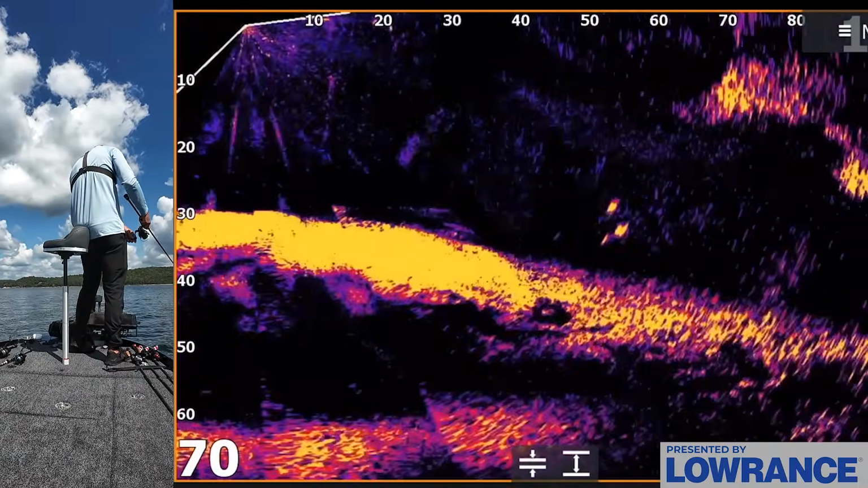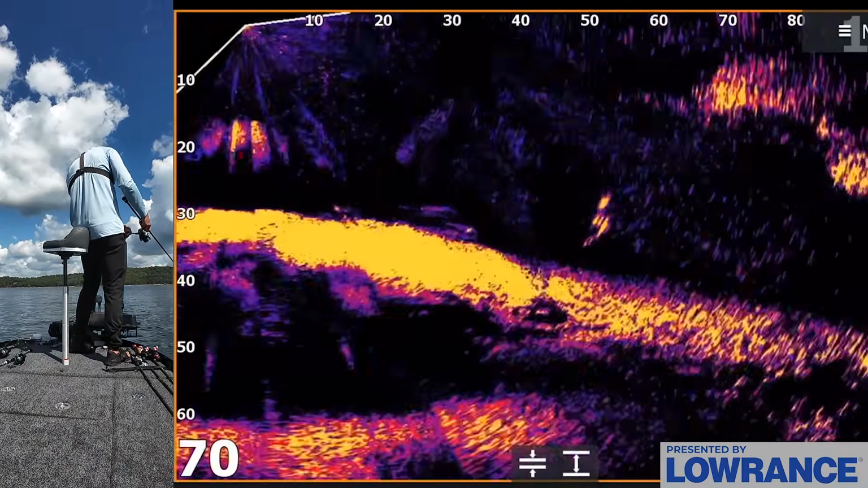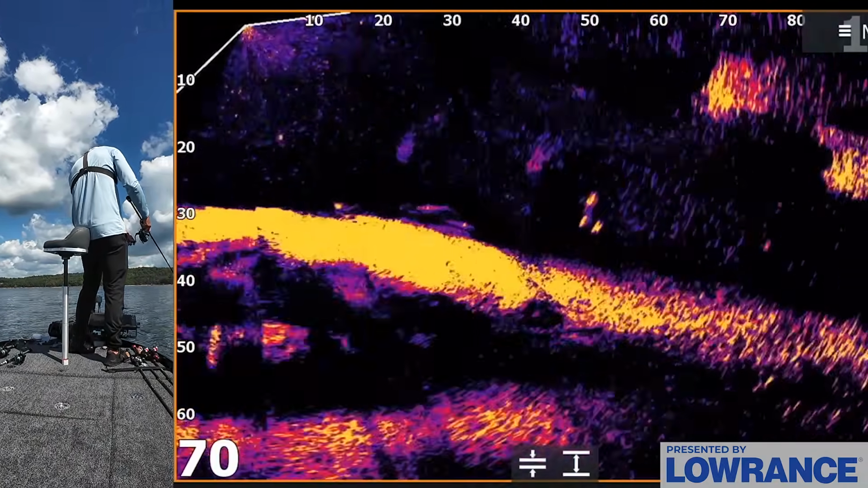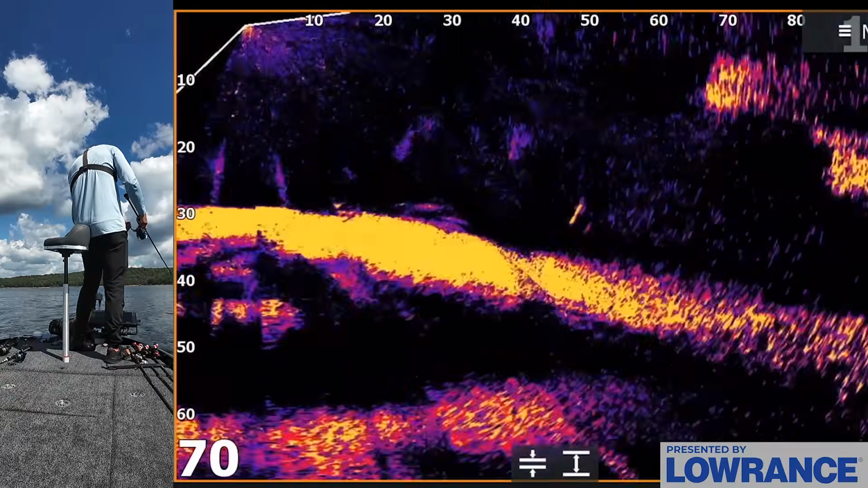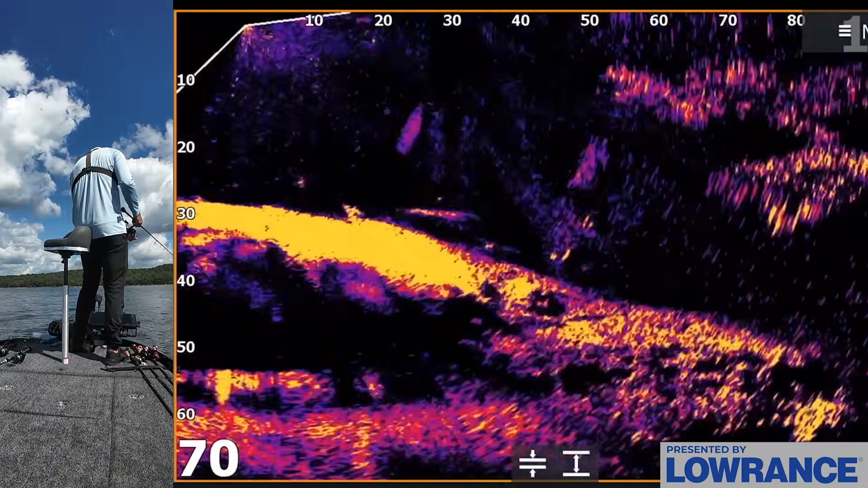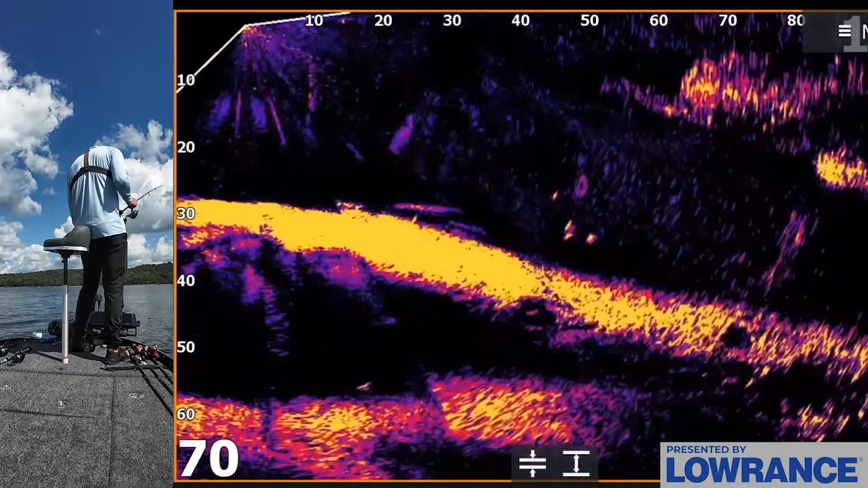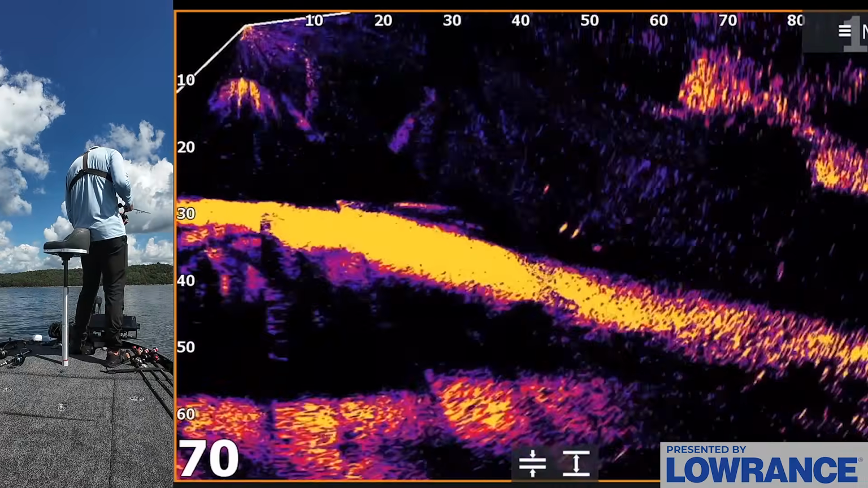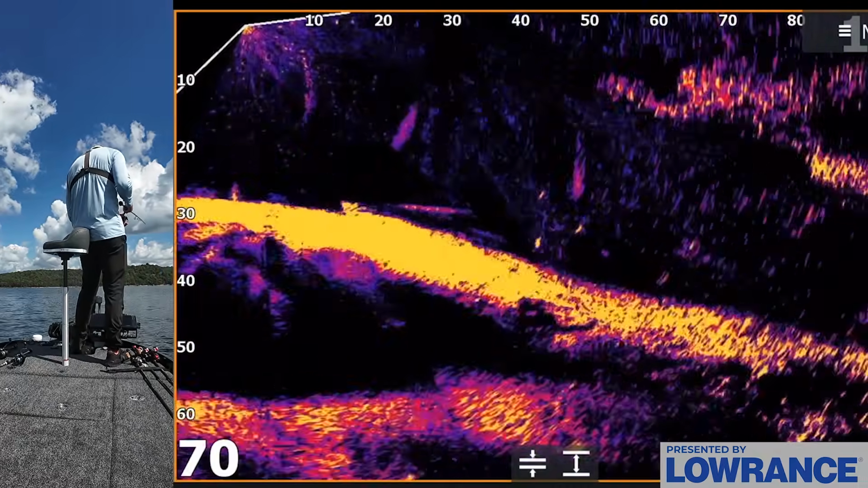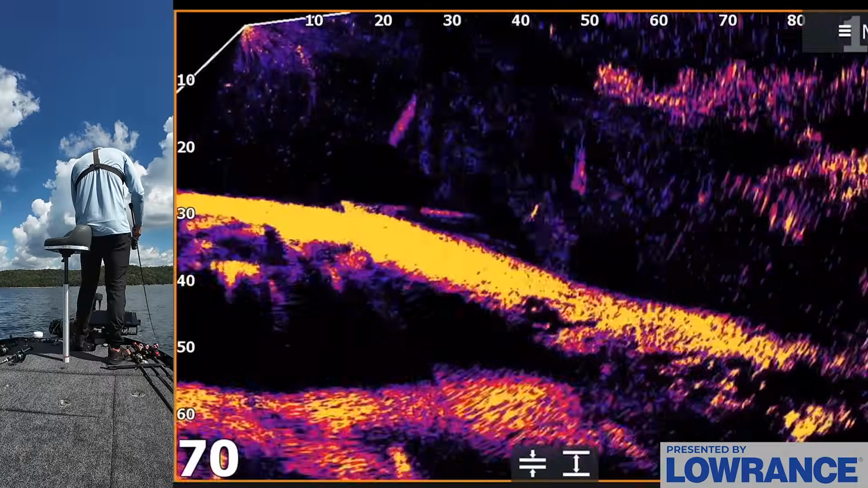Work it fast. Come on. Oh my goodness. One of you eat it. Bait's at 40. There's about 10 of them around it.